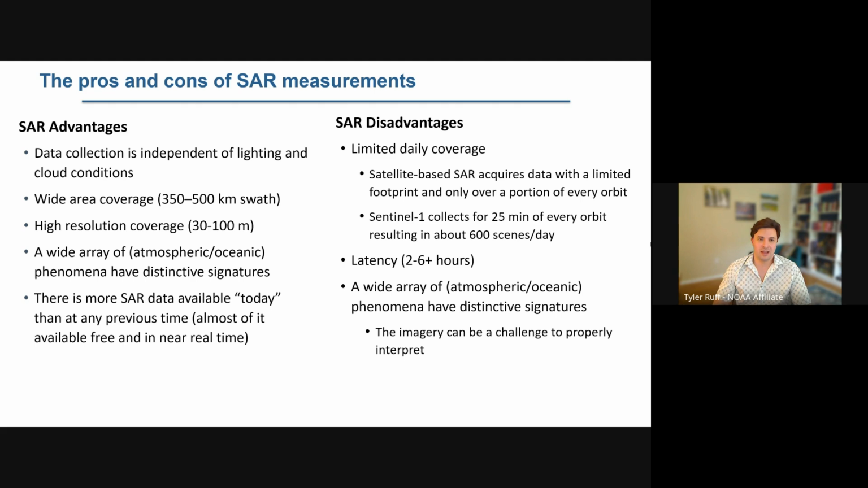We see a wide array of atmospheric and oceanic phenomena that have distinctive signatures, as I just mentioned. But I think actually most importantly, there's more SAR data available today than at any previous time in history. And almost all of it is available free and in near real time. It has just grown exponentially in the past few years.